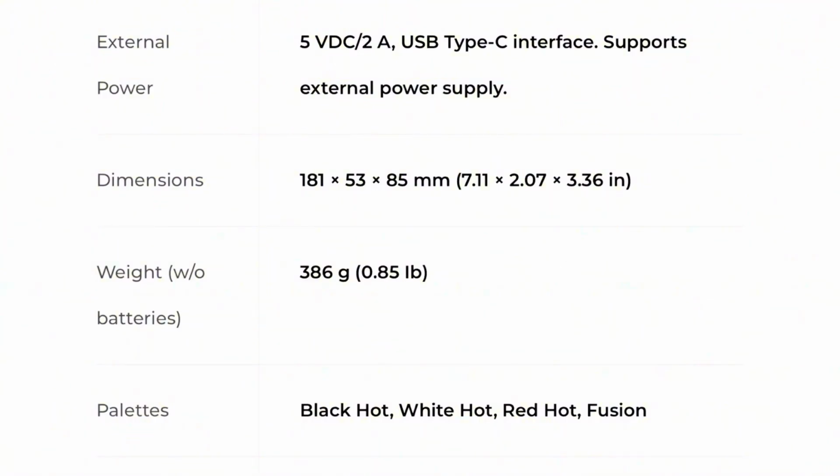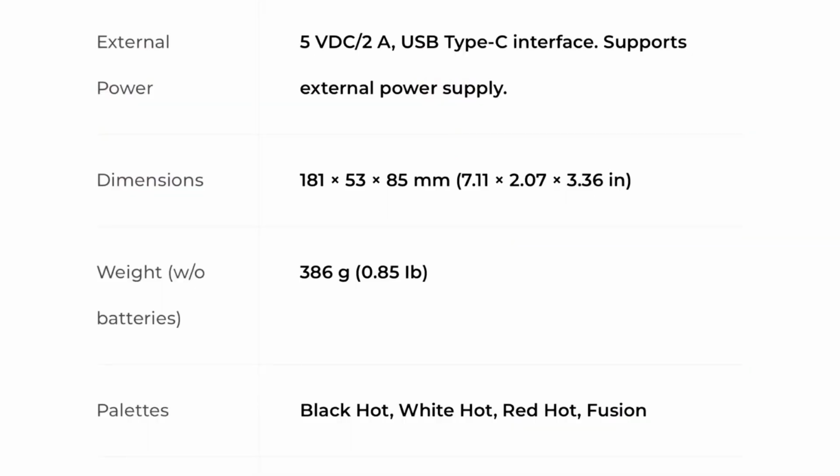Getting right into it. External battery. It does take an external battery. You can use it through the USB-C port that I showed you guys. Dimensions are 7.1 by 2 by 3.36 inches. Weight, it is 0.85 pounds. All right, guys, so less than a pound. Like I said, not very heavy. It is maybe slightly bigger than some, but definitely not the biggest and heaviest on the market. Color palettes. There are 4 different color palettes with this. You have the black hot, white hot, red hot, and fusion.